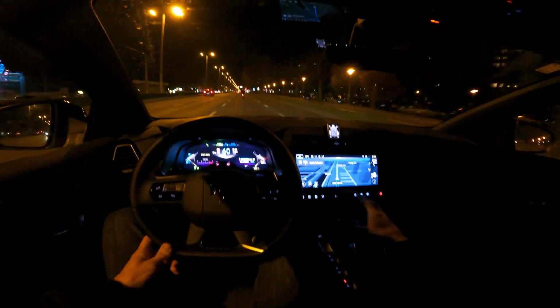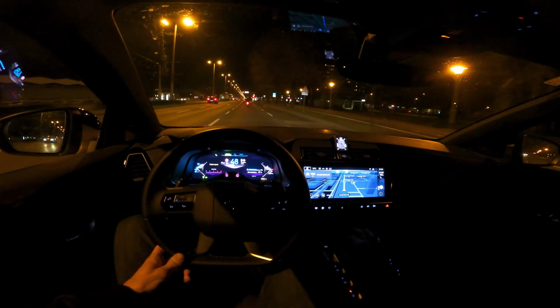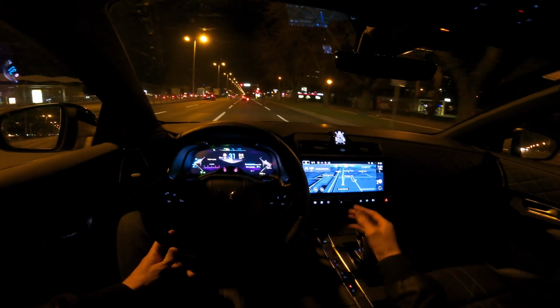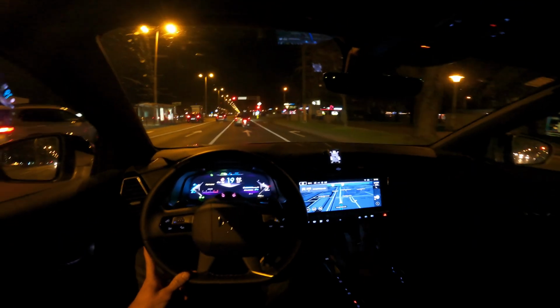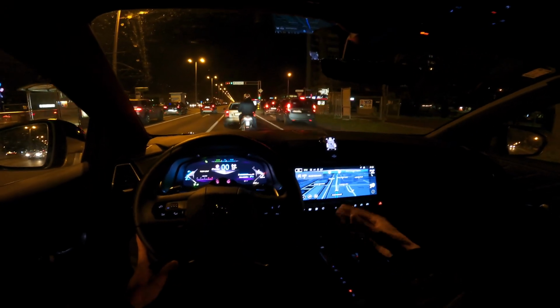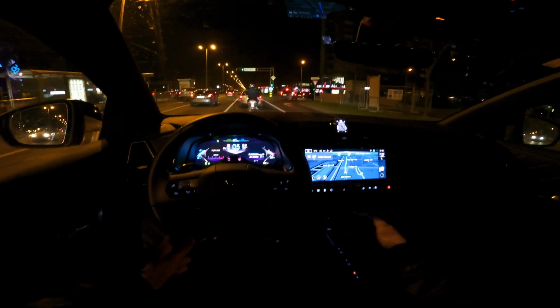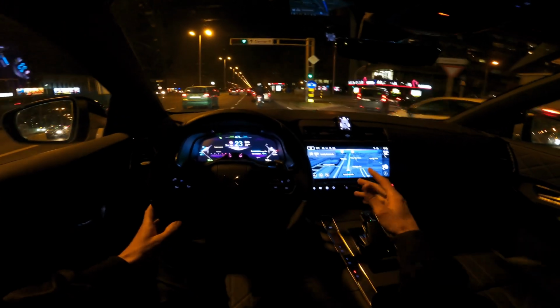You won't have range anxiety, but you will drive and enjoy the electric drive, the instant, smooth acceleration. And then occasionally, if you want to, you can always switch to sport. You can hear the petrol and feel that raw power of the thermic engine.